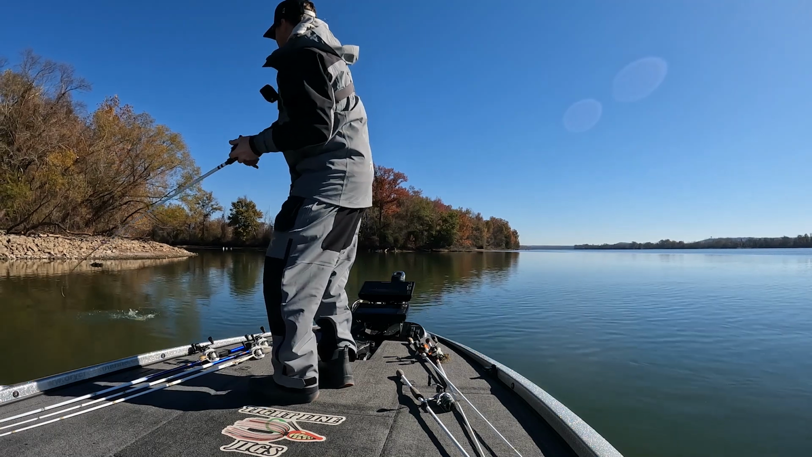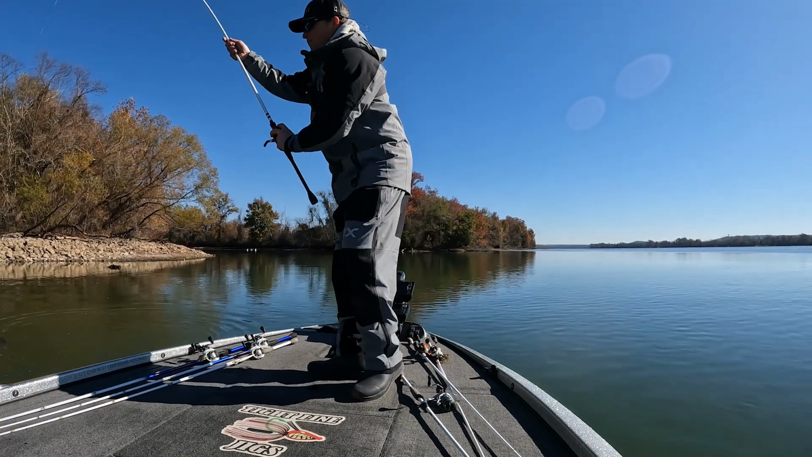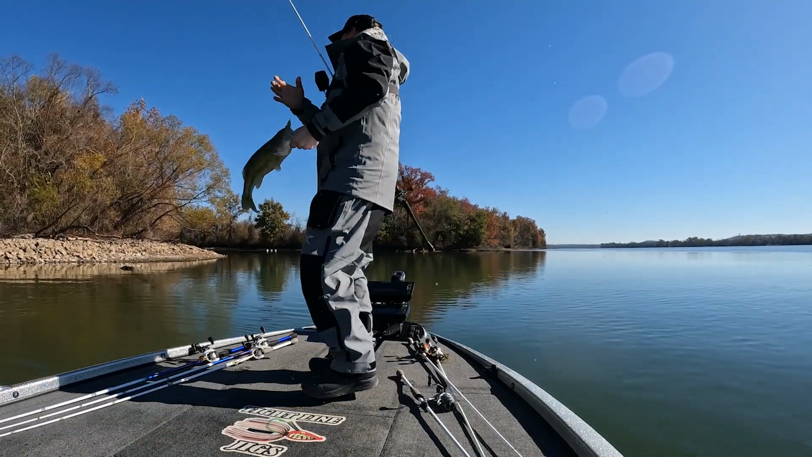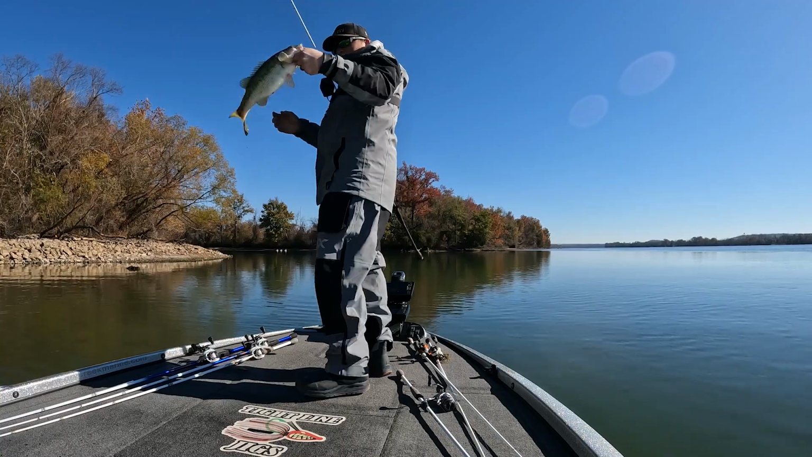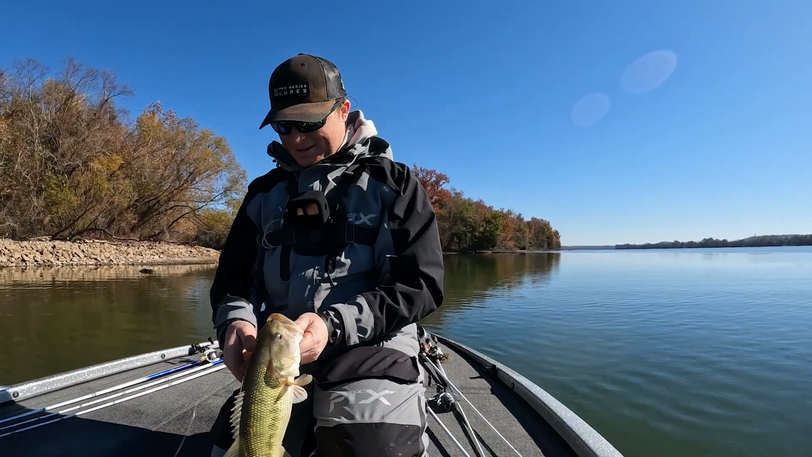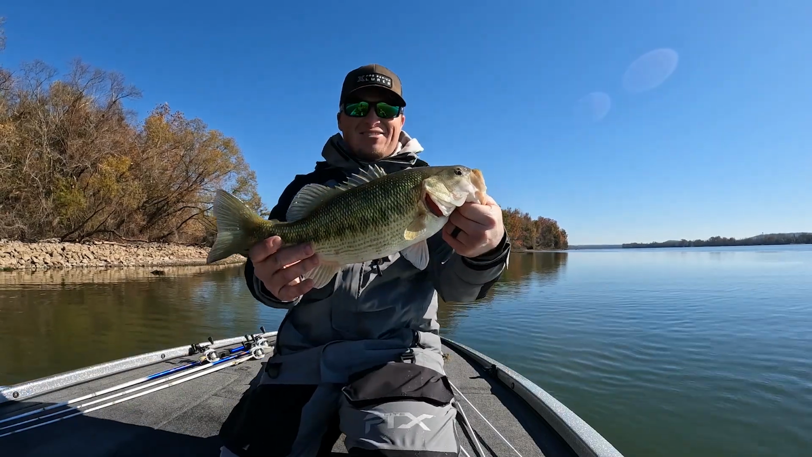Man. He ain't big, it's just a spotted bass. I mean, it is a pretty good spot. Let's go. Pretty good spotted bass right there. Whew. Man, that's awesome.